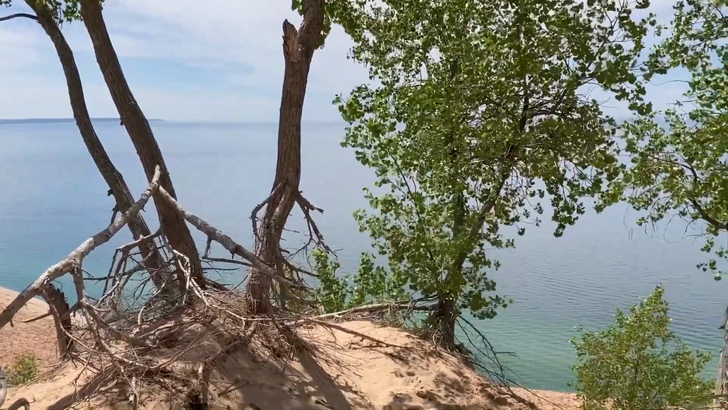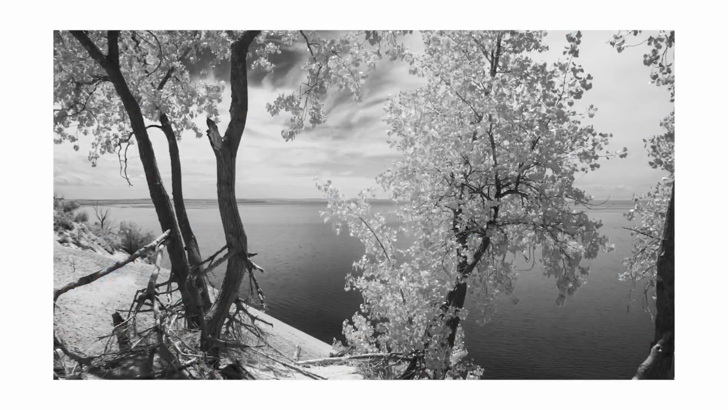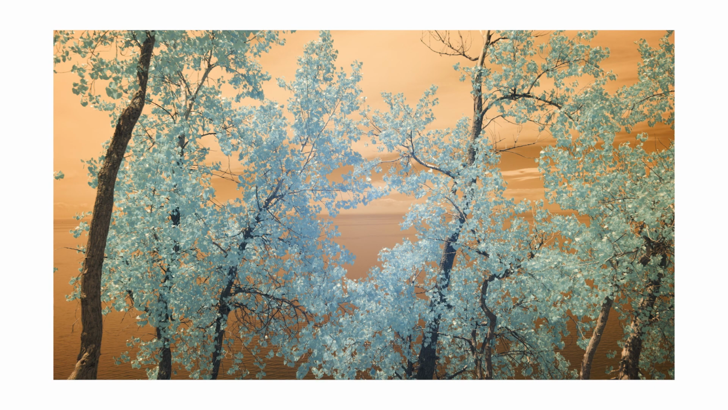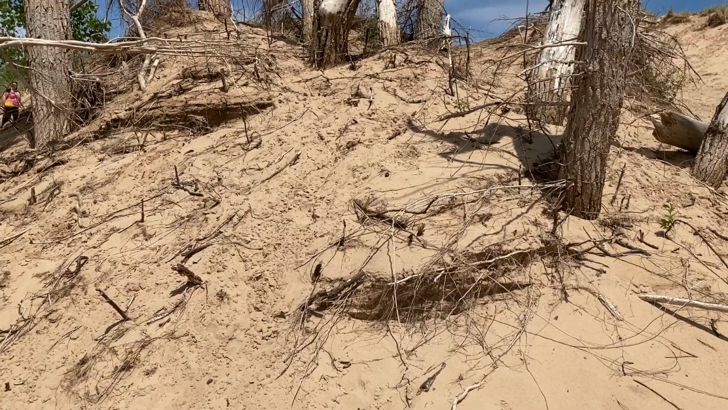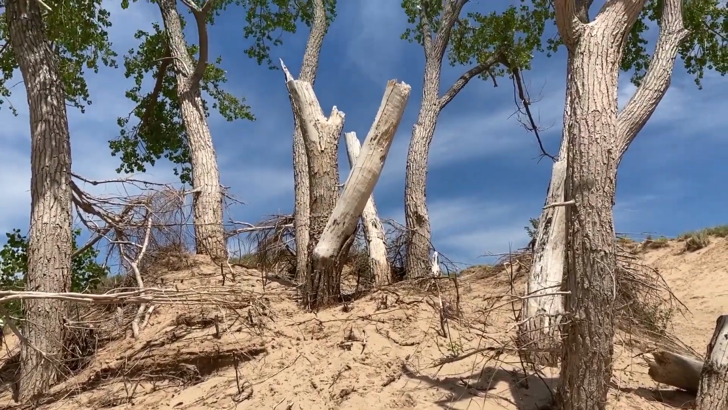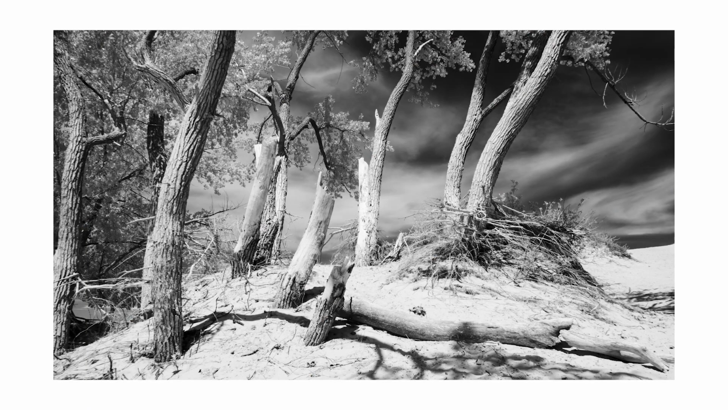Then you have foreground, midground, and background, which also adds depth. This old clump of trees, or possibly a single tree, adds a lot of character to the setting as well. It anchors the composition, allowing the eye to travel to the sky and come back again.